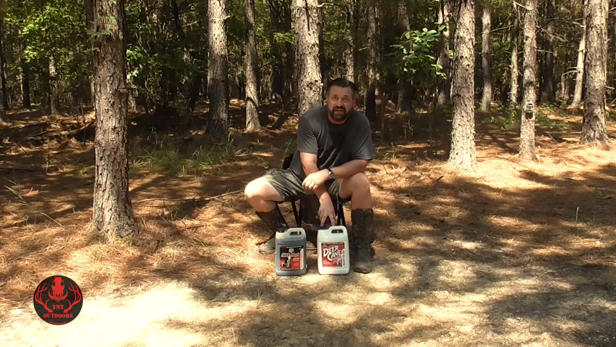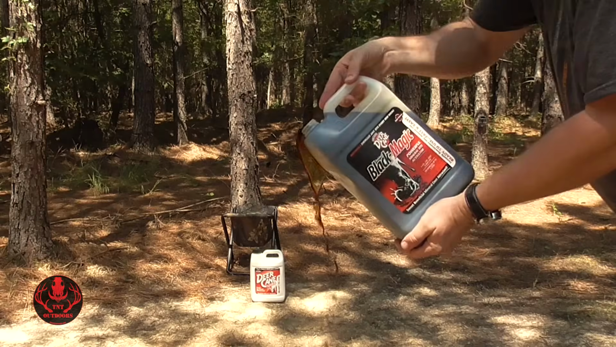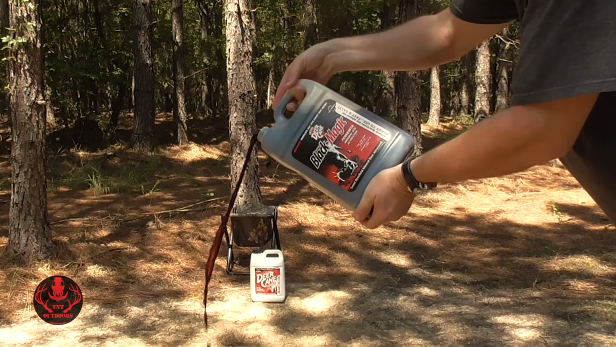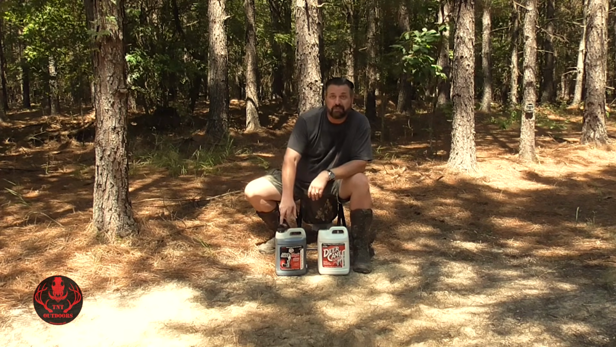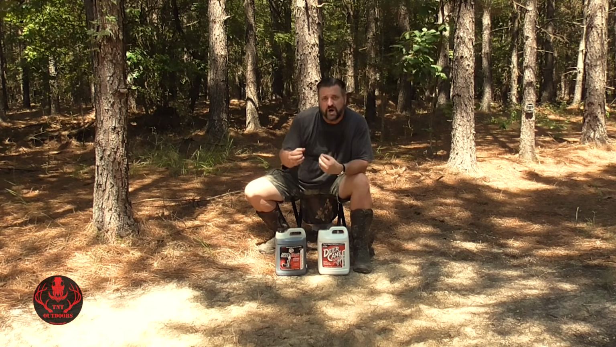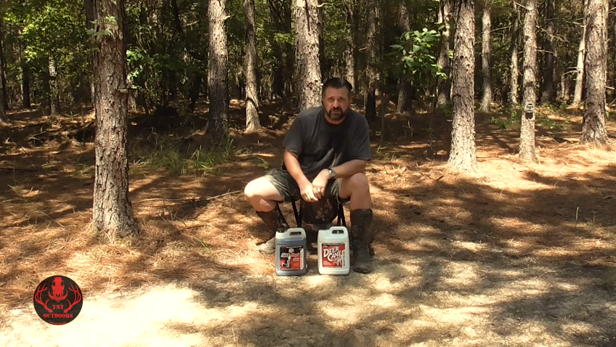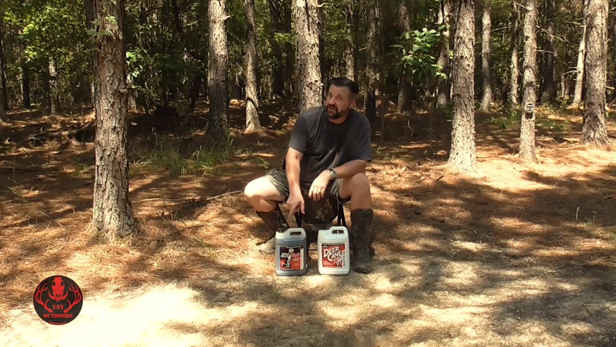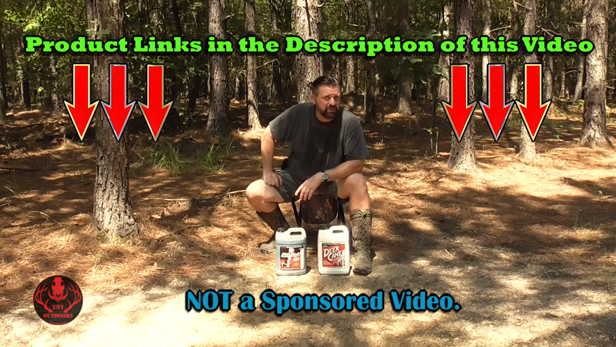The original DeerCane liquid is actually kind of a more brownish color than the dark colored Black Magic. And while this does smell sweet, and it smells good, the Black Magic has a much sweeter, more of a molasses, really sweet kind of smell to it. This stuff smells good.